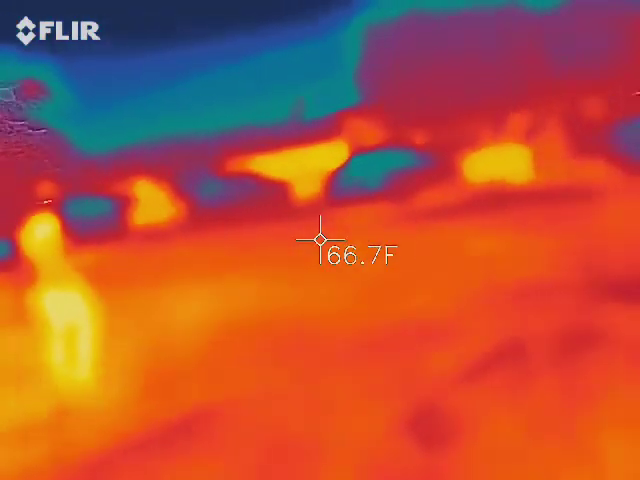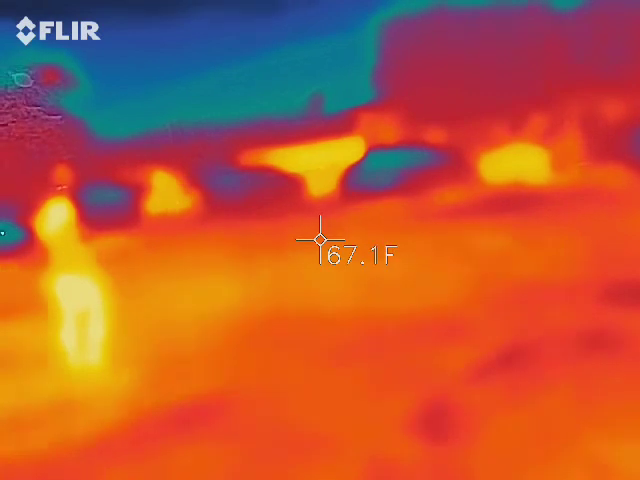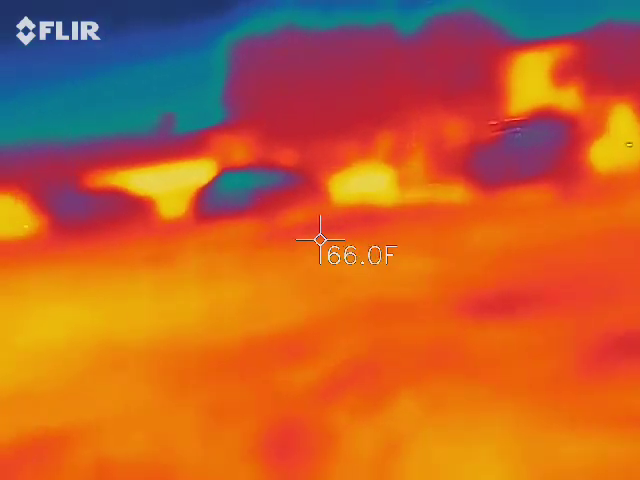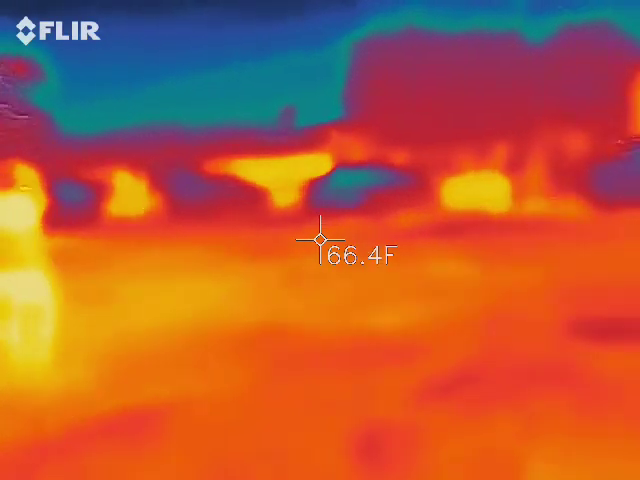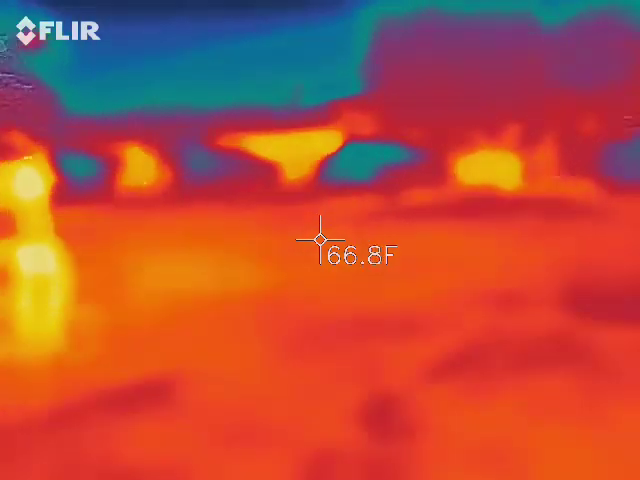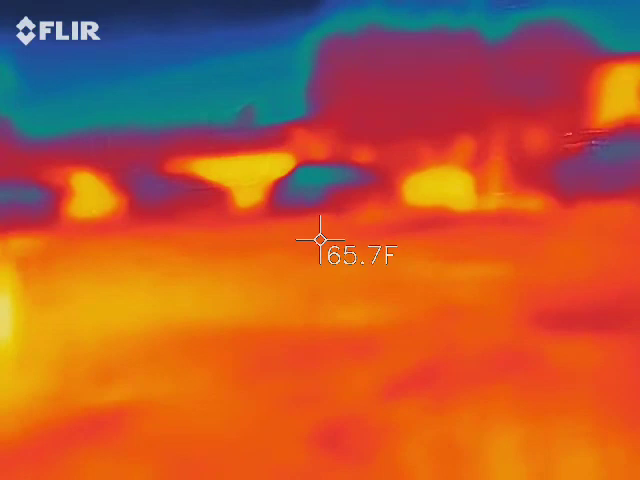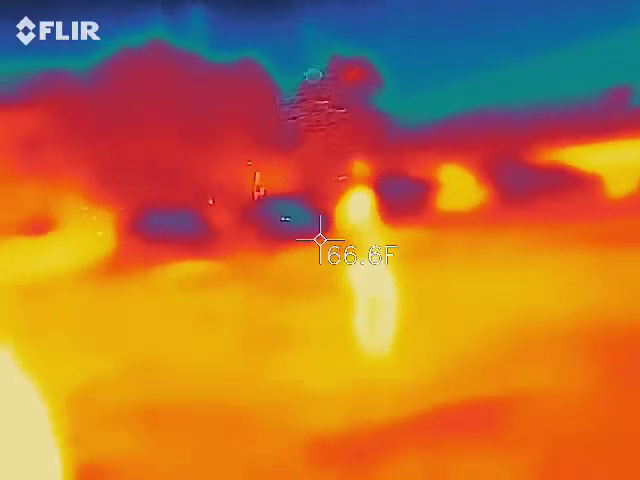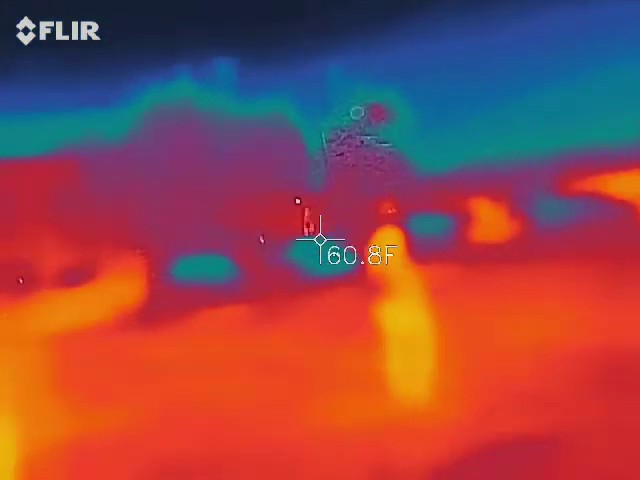I don't know if it was her backpack. It probably could have been, but it looked like there was something blue near them. Her backpack is pretty big, so it's going to be away from her skin. So you probably had something of her skin or somebody else's in the picture. It's going to vary based on what the warmest thing is. Yeah. So each color you're seeing is a 5-degree variant from the next one.